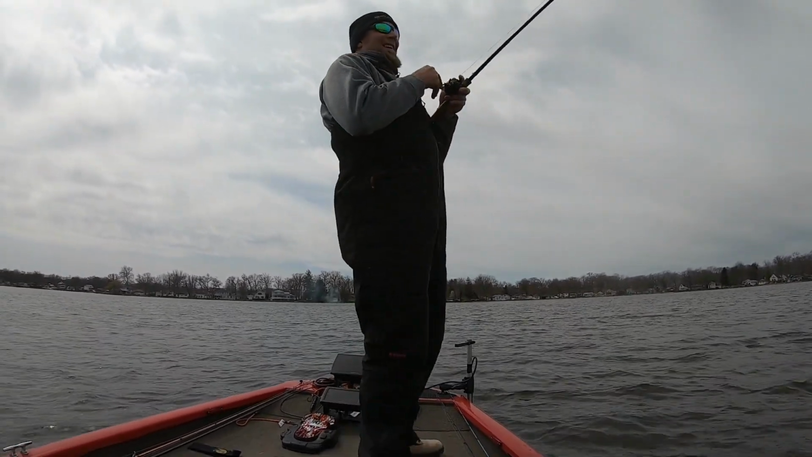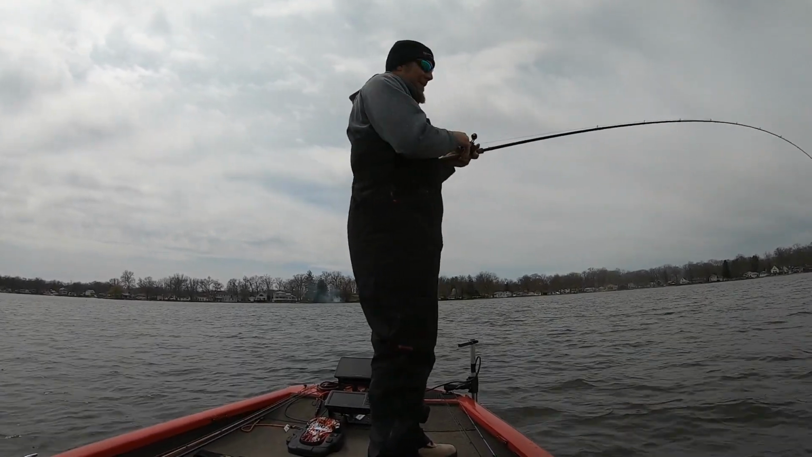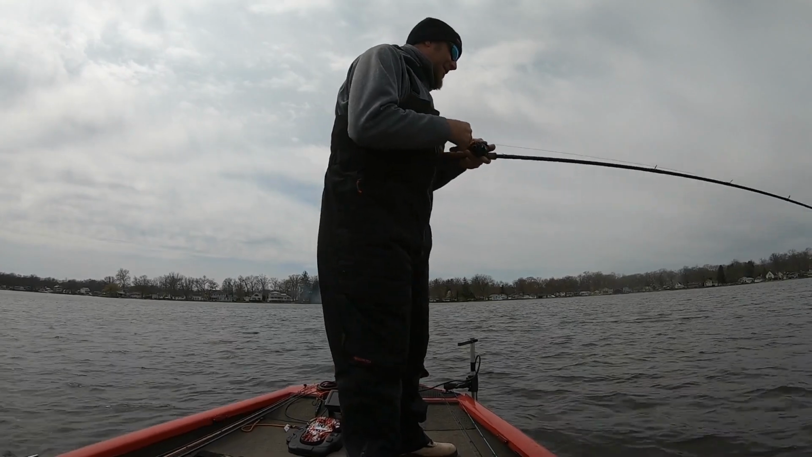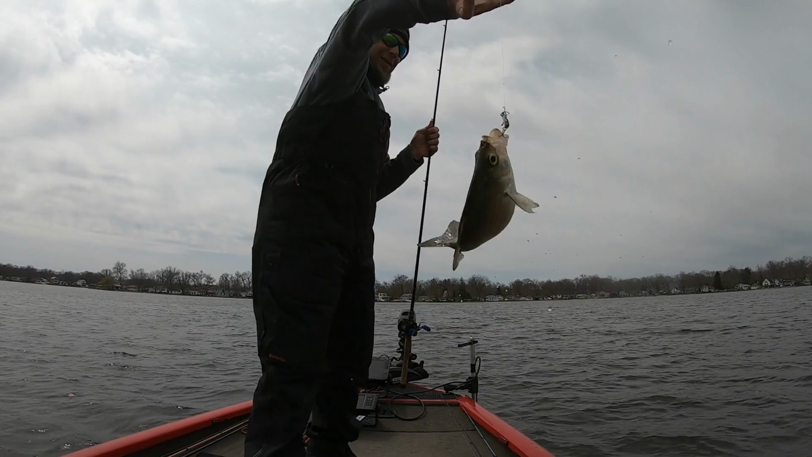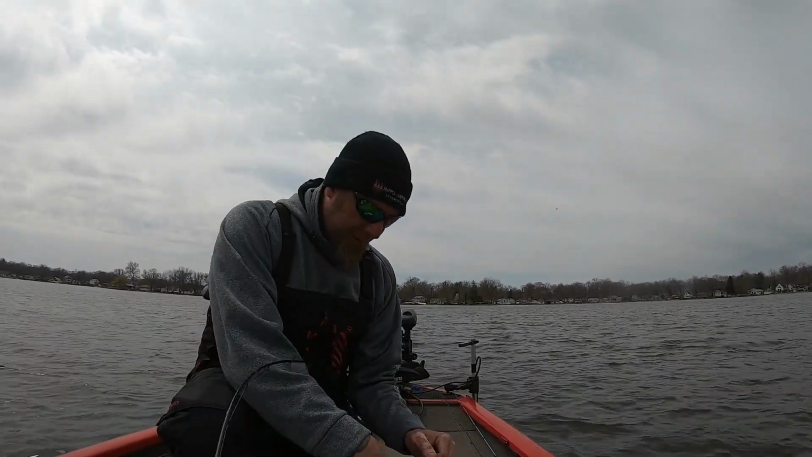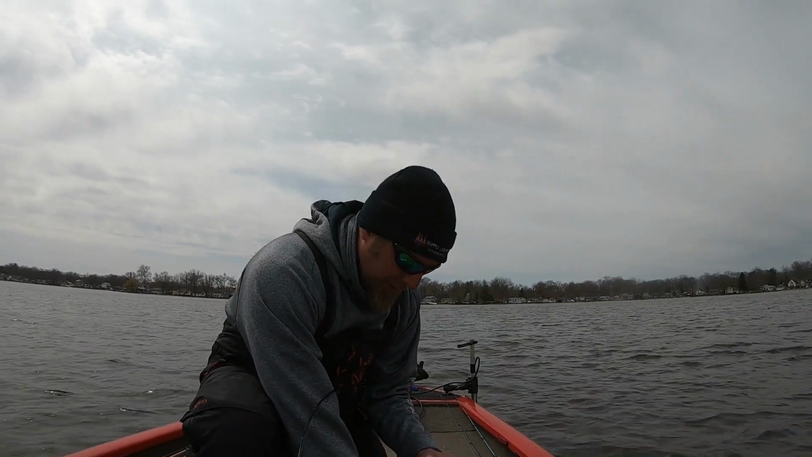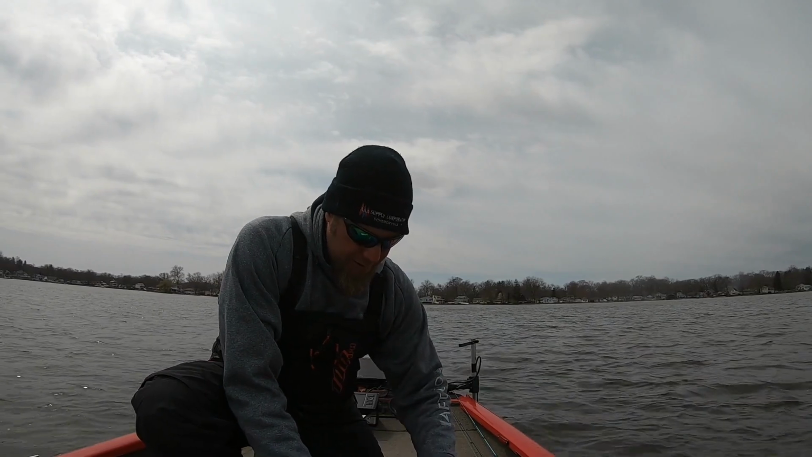There's one. So cool. I should be able to get him in, I hope. Oh, these white bass are fun. That's a big one too. Yes, sir. Look at there. Hey, the wind is killing me. The largemouth aren't really cooperating, so I'm playing with my graph. Oh, sorry there, white bass guy.